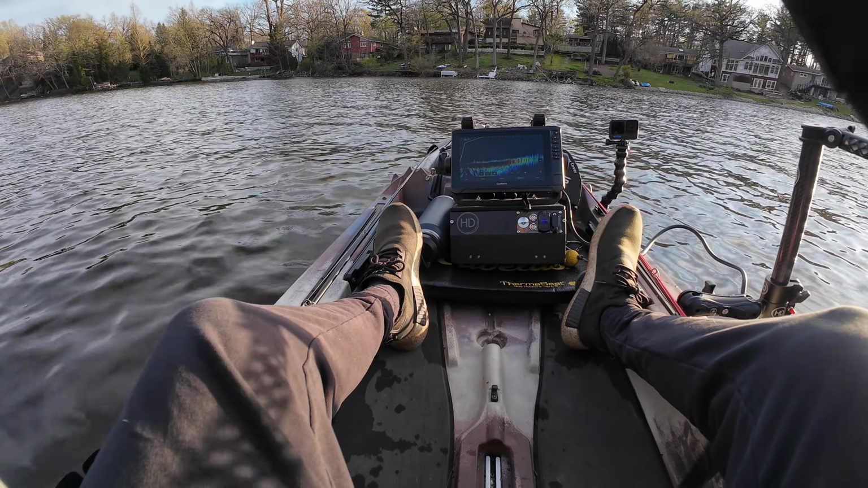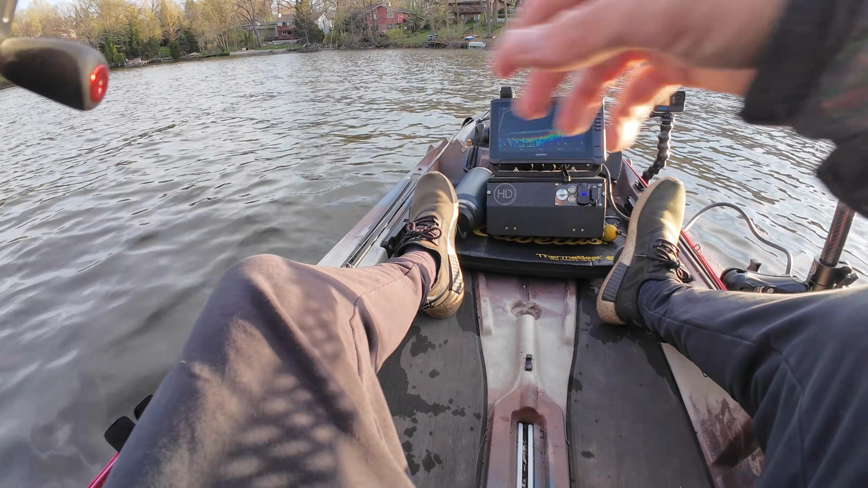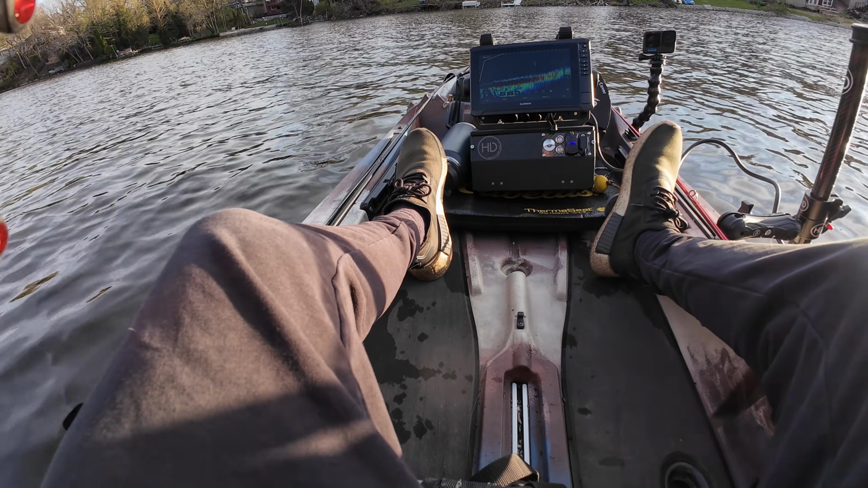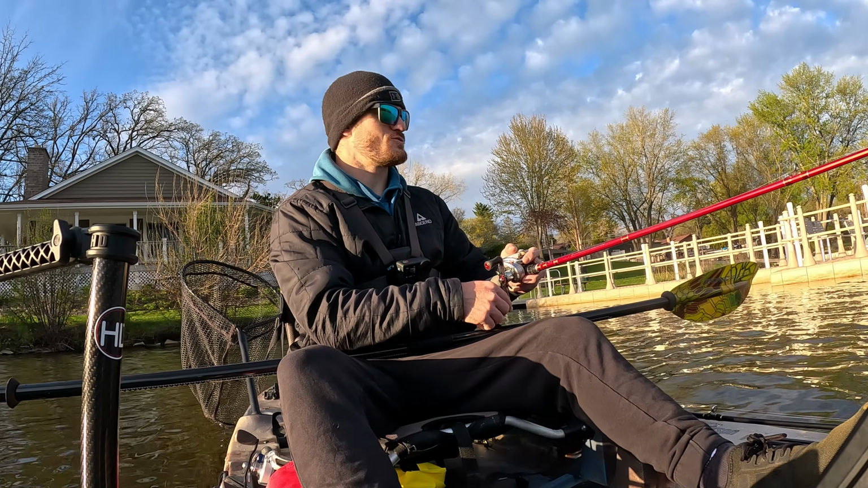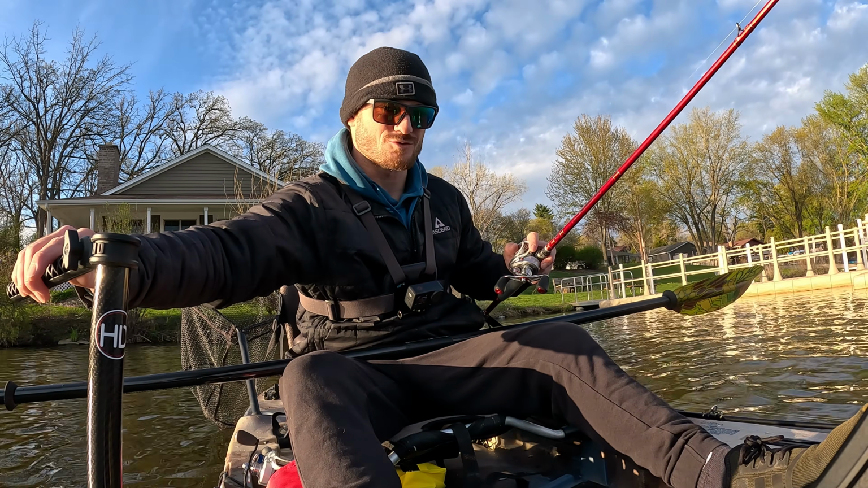There's a fish coming up to it actually. Big fish right over here to the left. Bad cast. This is gonna take some getting used to for sure, but this is super sick.